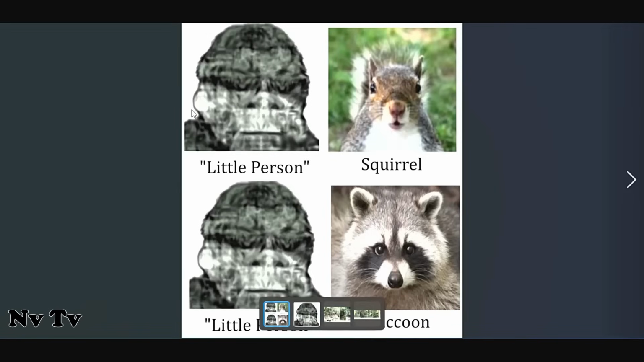This is a small Sasquatch that a lot of people, I don't know, some people say it's not a Sasquatch, but it's one of these little people. But the critics were saying it was a squirrel and a raccoon, so I took a picture and just put it side by side just to show how stupid people are, nuts, and they'll say anything, any excuse. It's crazy.